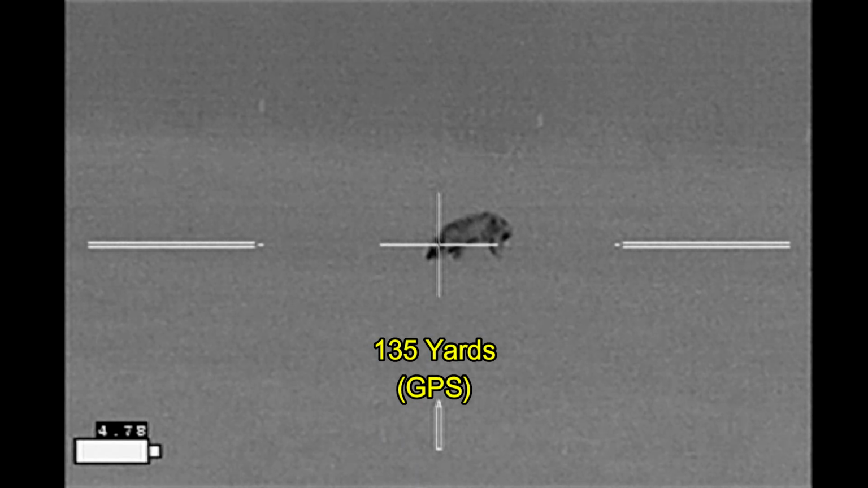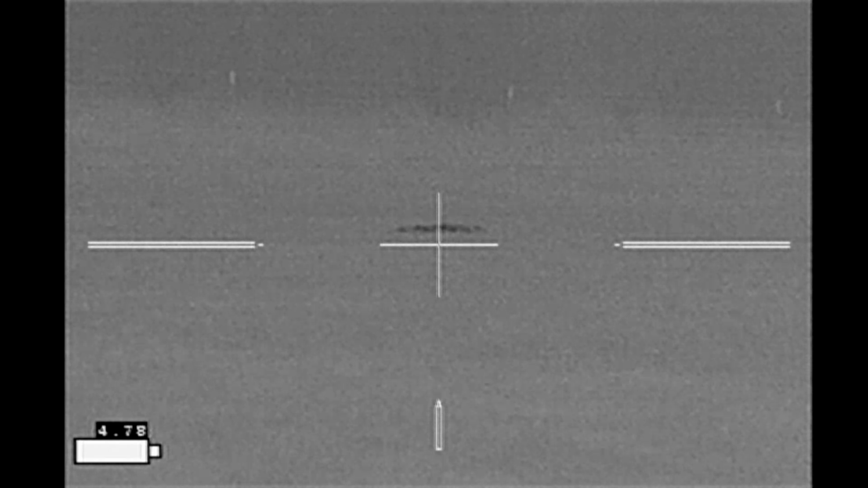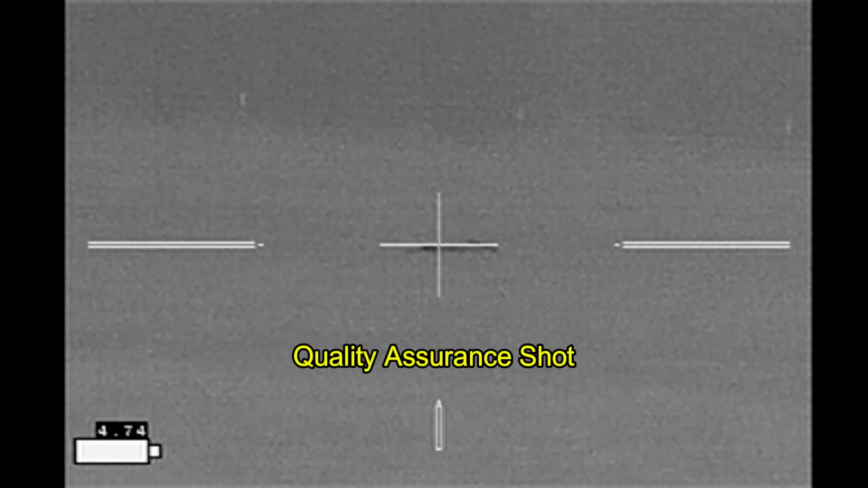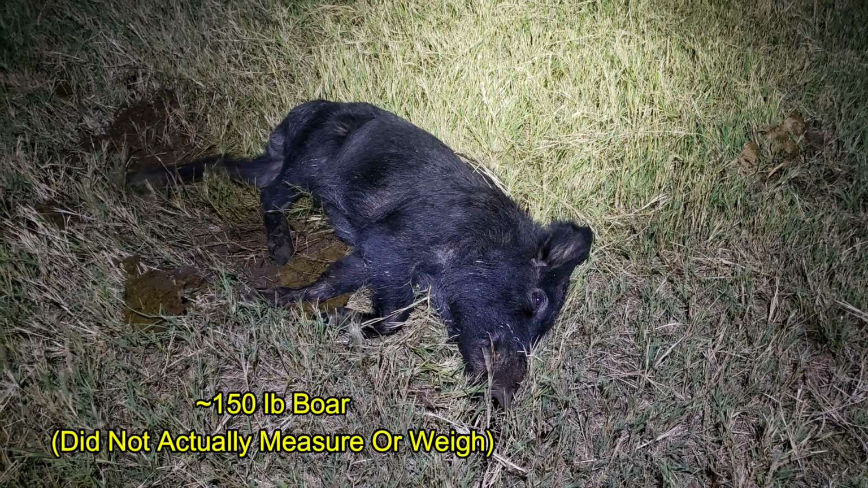Wait for it to turn. Hog goes down. Go ahead and give it a quality assurance shot. And this is how I discovered the hog in the fresh manure. I didn't bother to try to weigh it accurately.